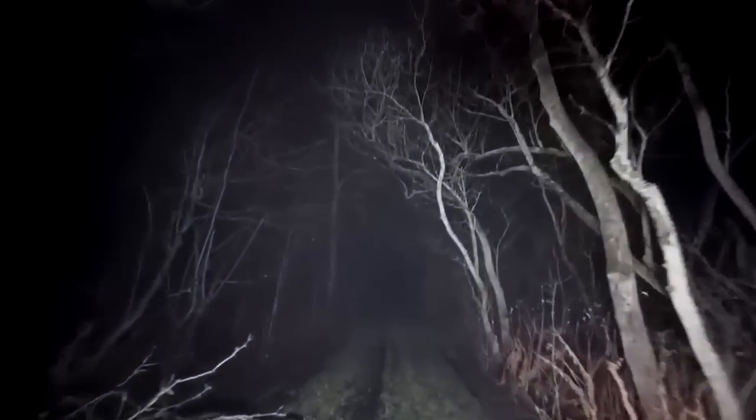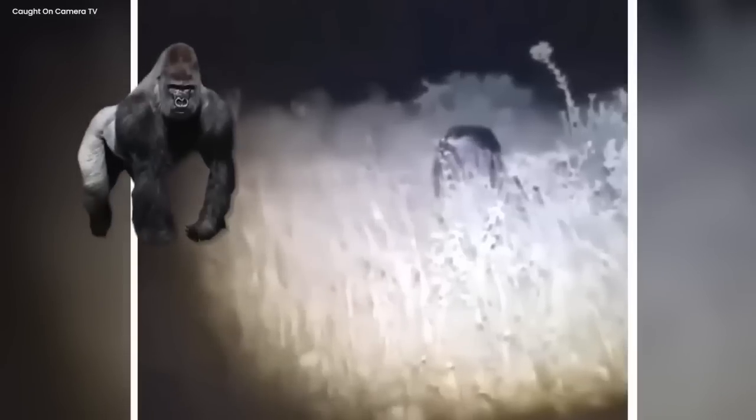Forest cryptic terror. Deep within the eerie woods, a camera captured a terrifying figure. It revealed a creature that could haunt even the bravest hearts. The creature's appearance was grotesque and perplexing, like a twisted blend of a gorilla and a deformed human.